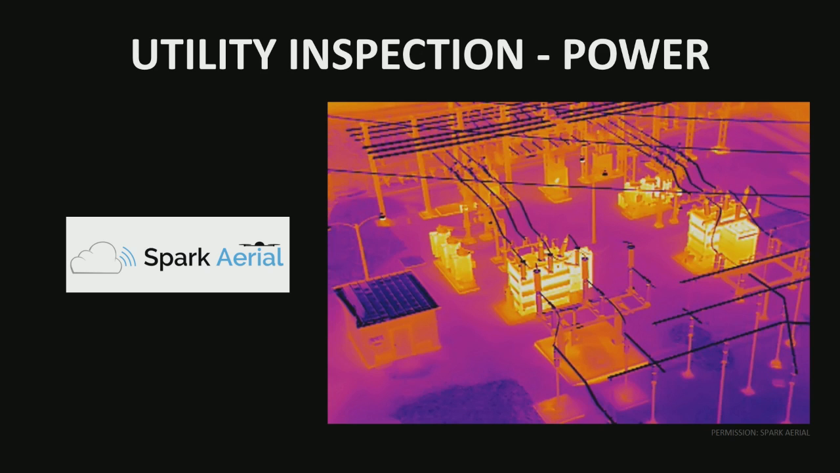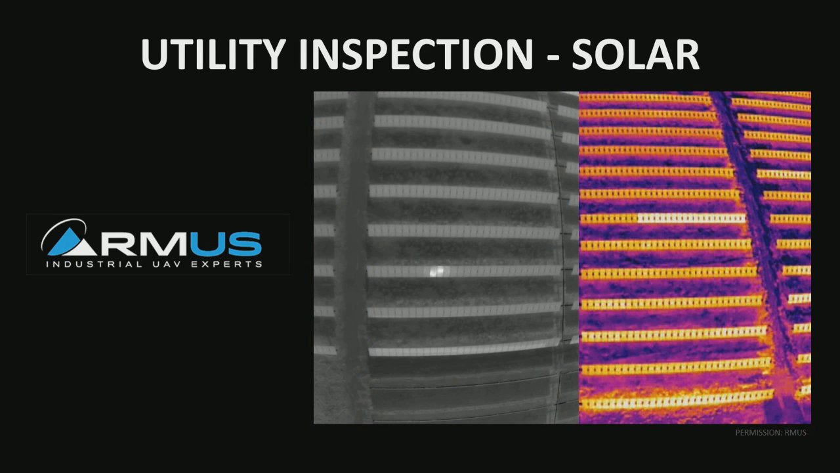So basically you would have a map of all the power lines and drones would autonomously fly down them and basically locate anomalies and send that information back so that you could deploy technicians to address the actual problems. And this would save a huge amount of time and also, like I said, create a safer environment for them to operate. Next we're looking at solar.